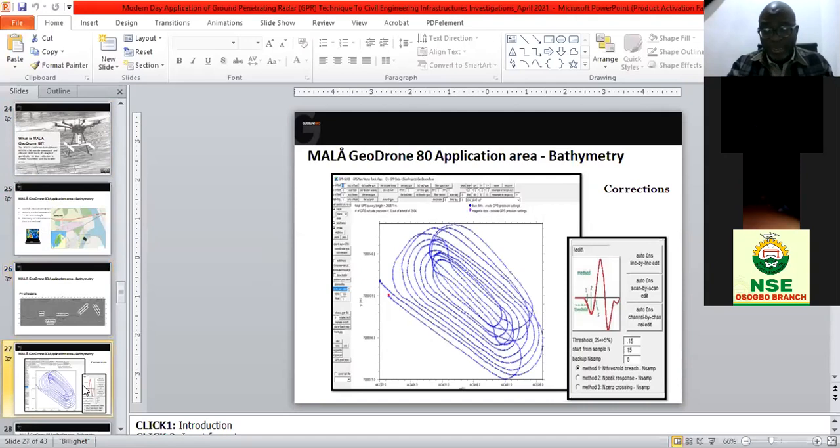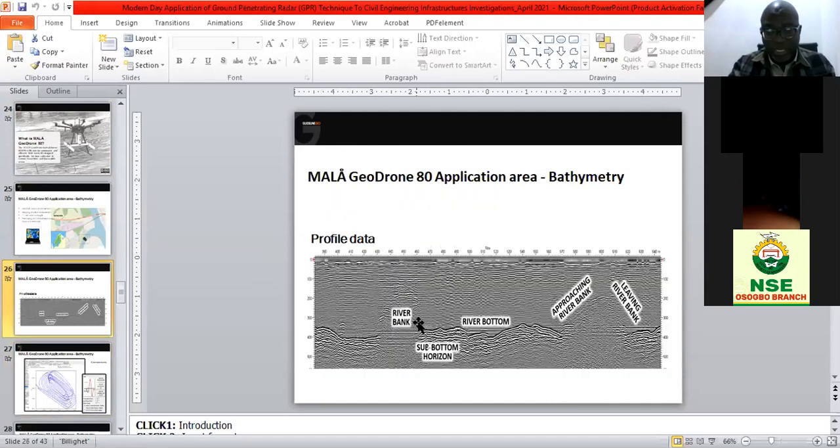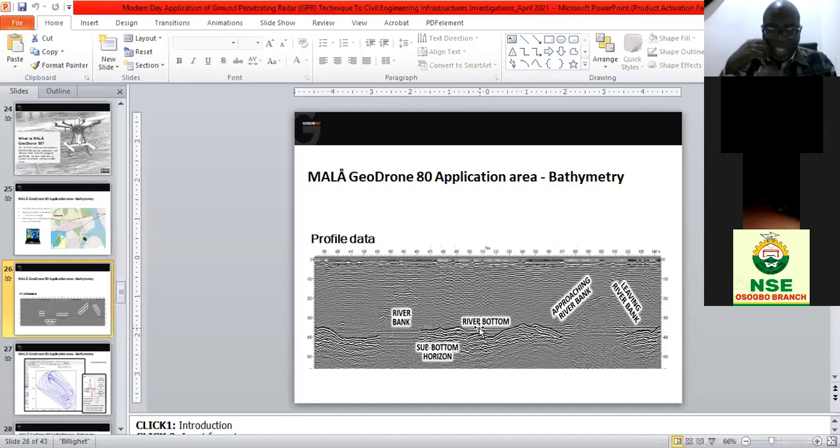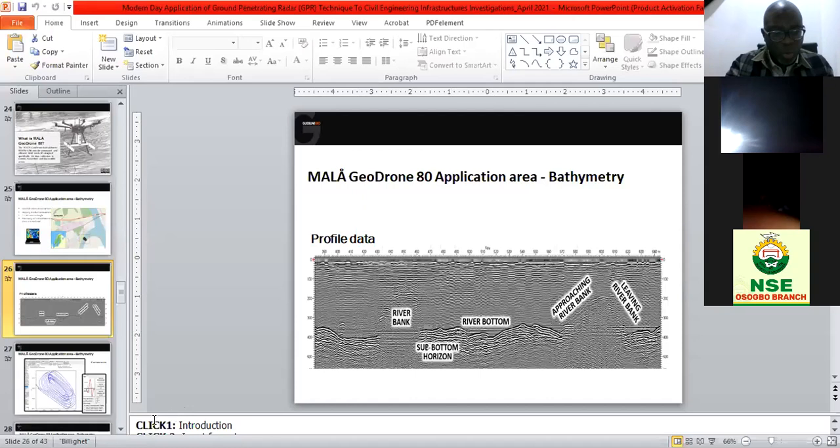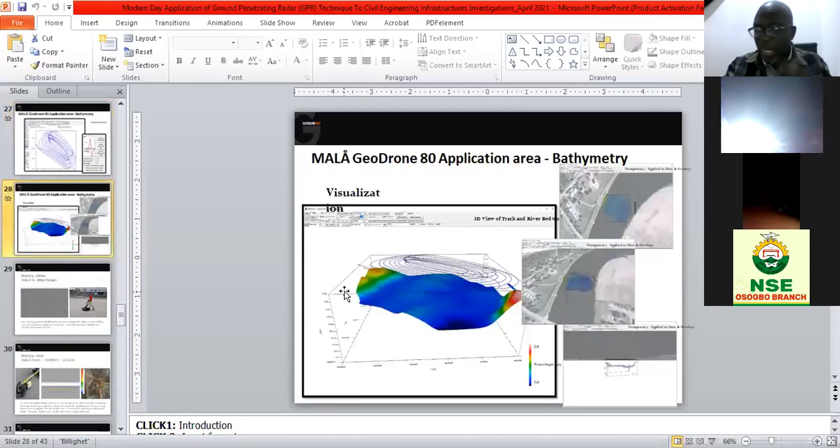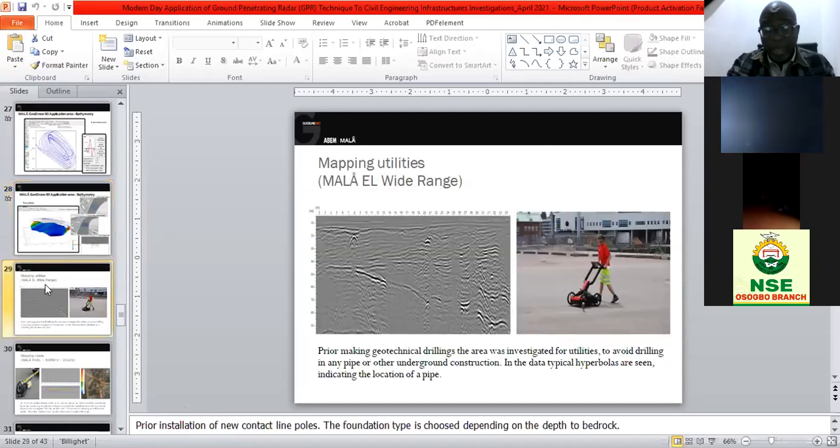The column of water, if I go back here, you can see the thickness of the water, you can know the water bottom depth. So if the engineers are to design the pier in that area, they already know the depth to the top of the sediment. The water thickness is already known. So this Malageo drone, which is a drone system that has a GPR infused in it, will be able to map effectively the bathymetry. This is just a diagram also that is showing the bathymetry that was generated by the Malageo drone.